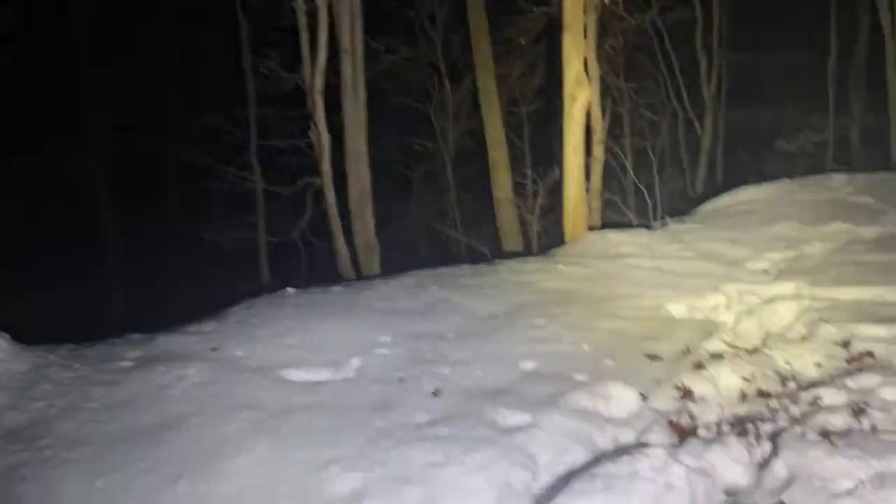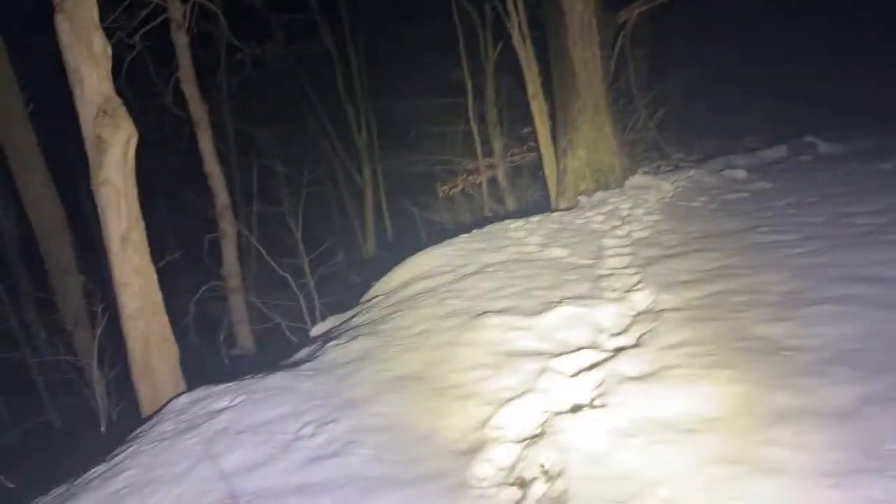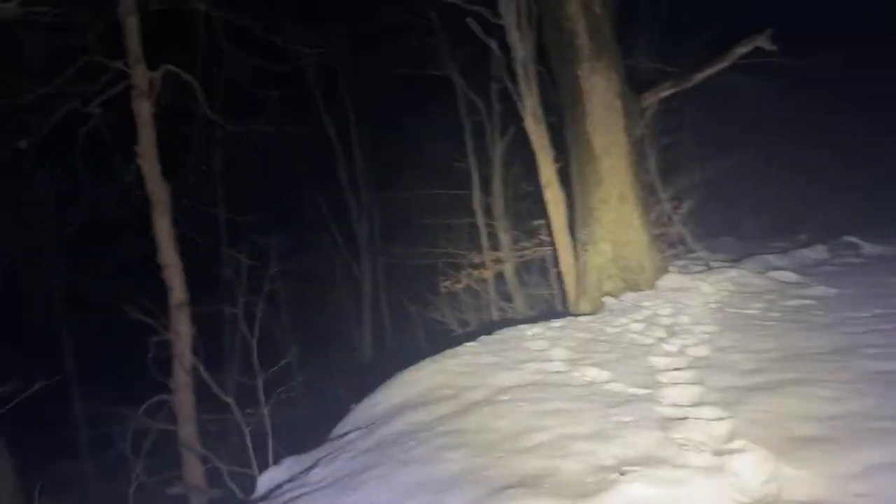Let's walk over by the edge here. Is there a deer track that I'm following? And there's hunters' footprints over here too.